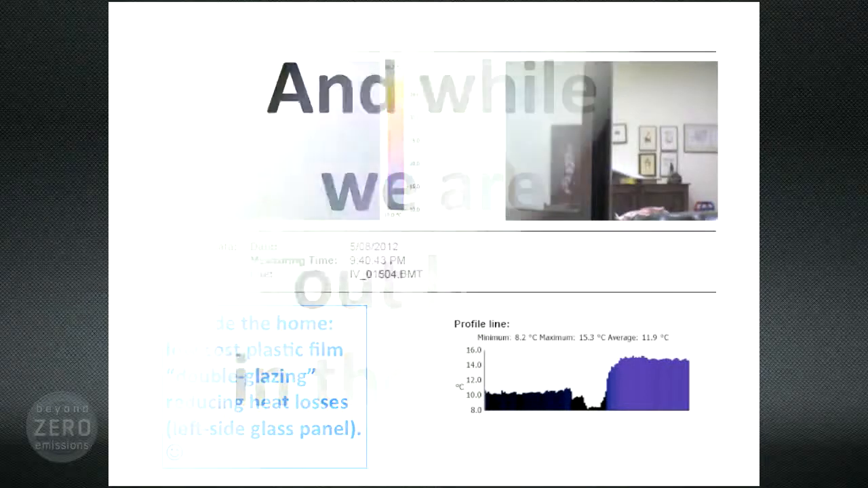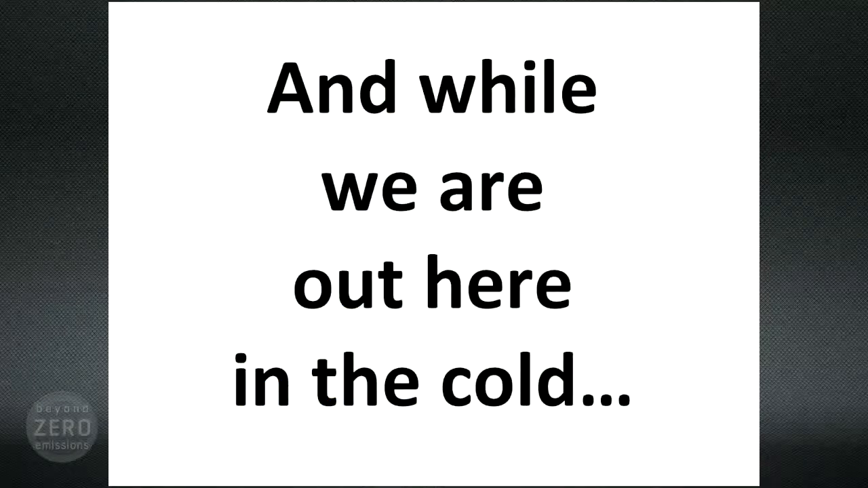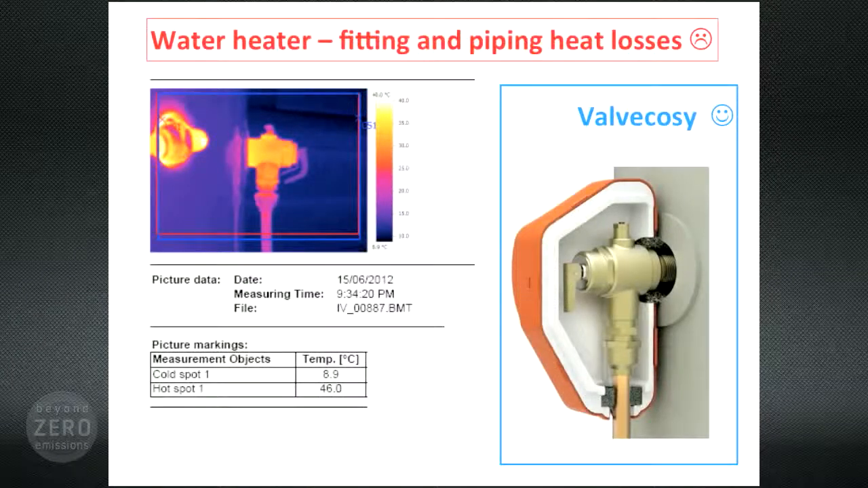But while we're out here in the cold, the water heater. This is an image of a water heater from outside the house. And here's the pressure relief valve, glowing white hot at over 40 degrees when it's only about 9 degrees outside. So what can be done about this energy and money loss?